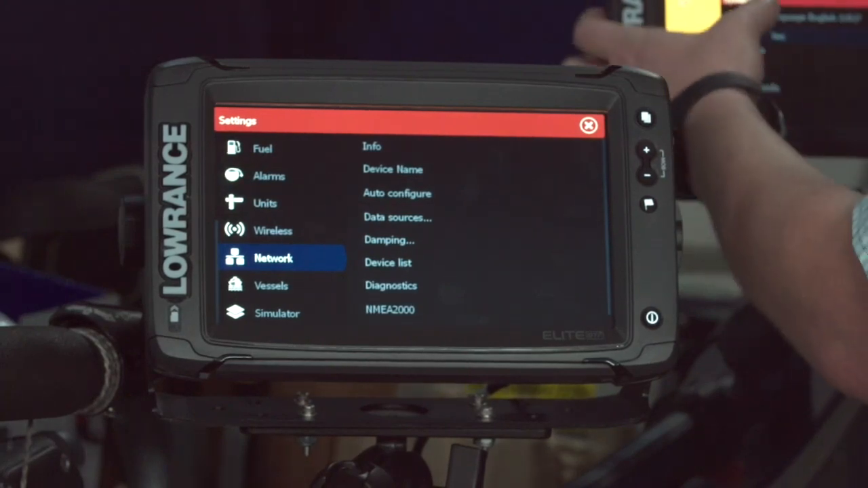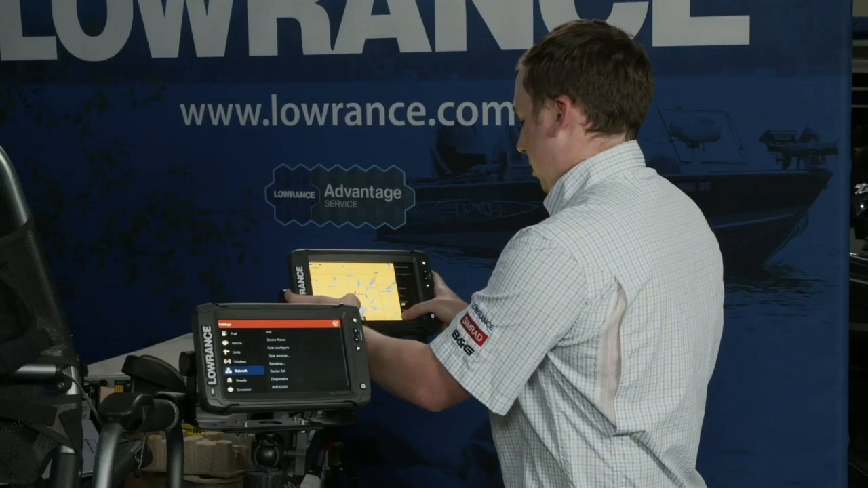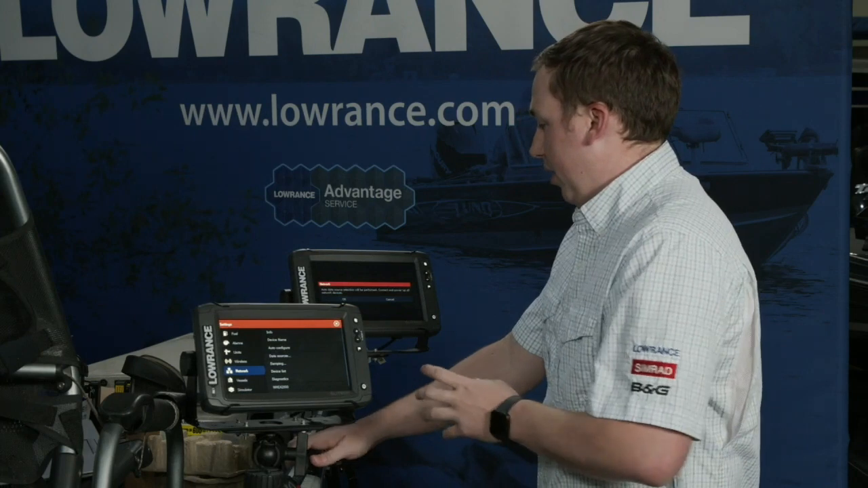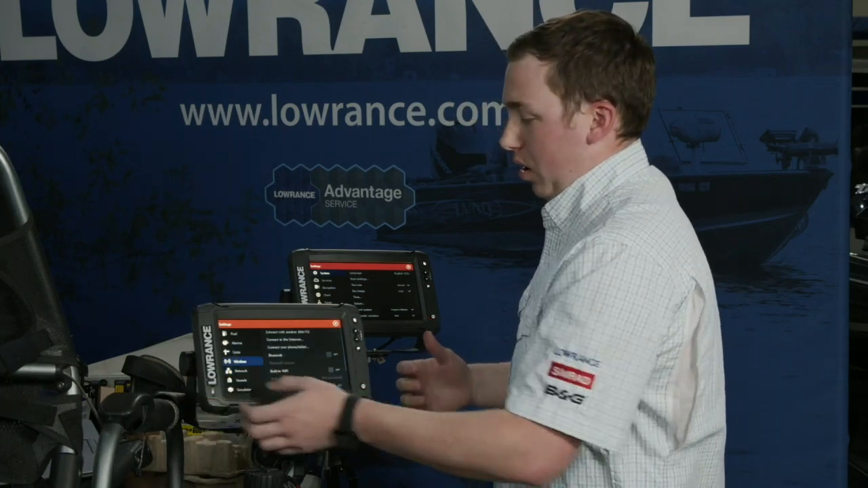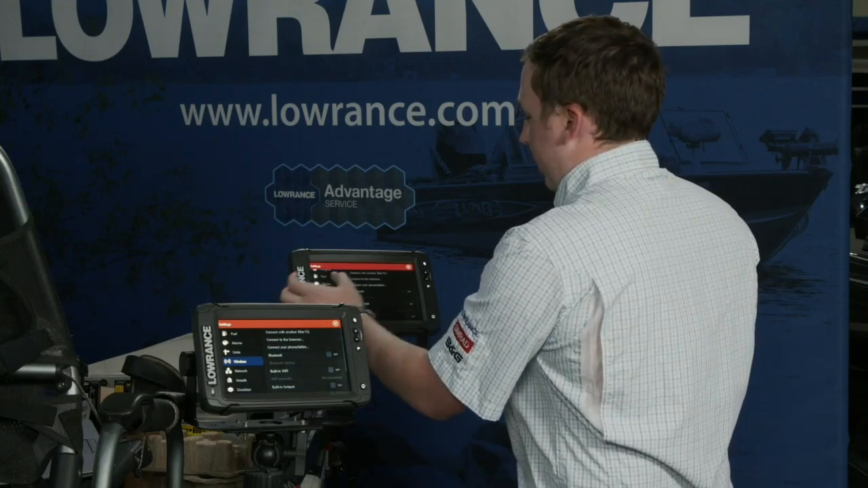Let's get past all this stuff so we can talk about wireless networking. One of the coolest things that an Elite Ti2 can do is actually wireless networking. Since we designed Elite Ti2 for smaller, less sophisticated systems, we can actually share some of the data between multiple Elite Ti2s wirelessly.